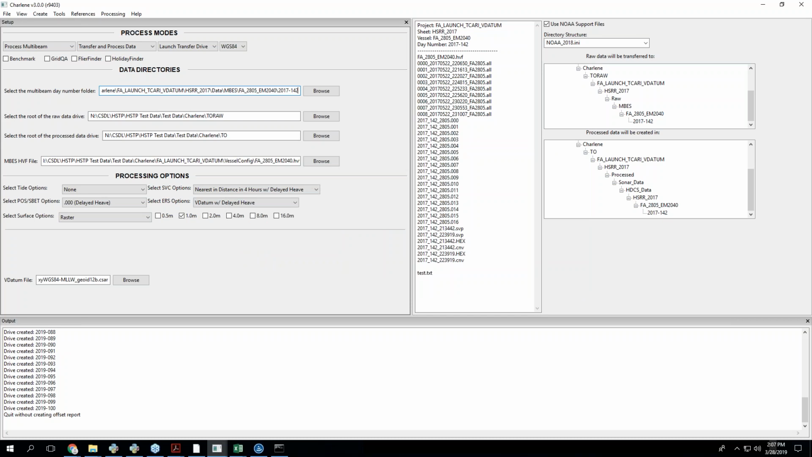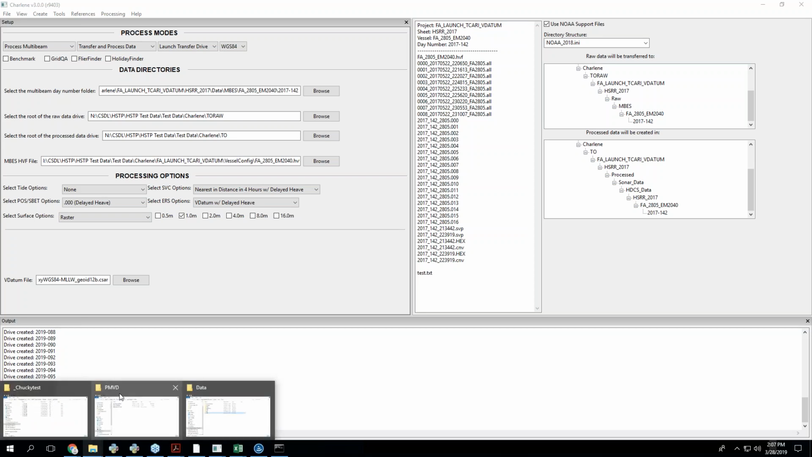Hey, Eric, another question. Yeah. You were talking about the vessel offset report, and I was just sitting here thinking, because I know in HIPS 11, you can create an HVF from your data if you don't have an HVF. Would it be possible maybe in the future to use this offset report to create an HVF? Like you can read from the HVF, can you write to it? Does that make sense? Yeah.